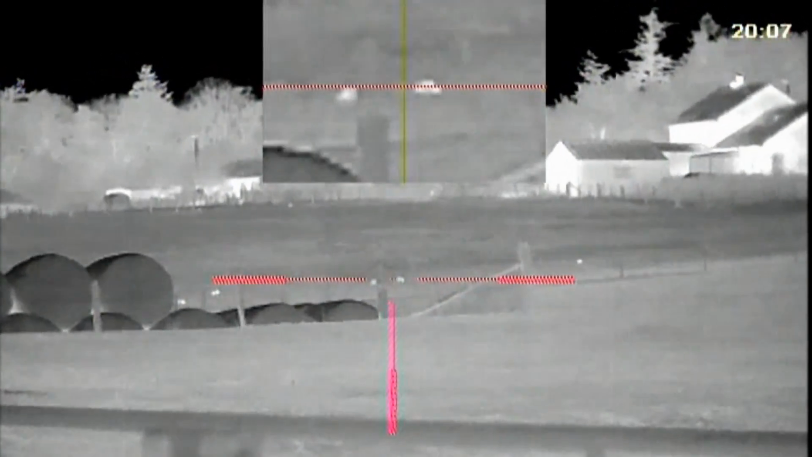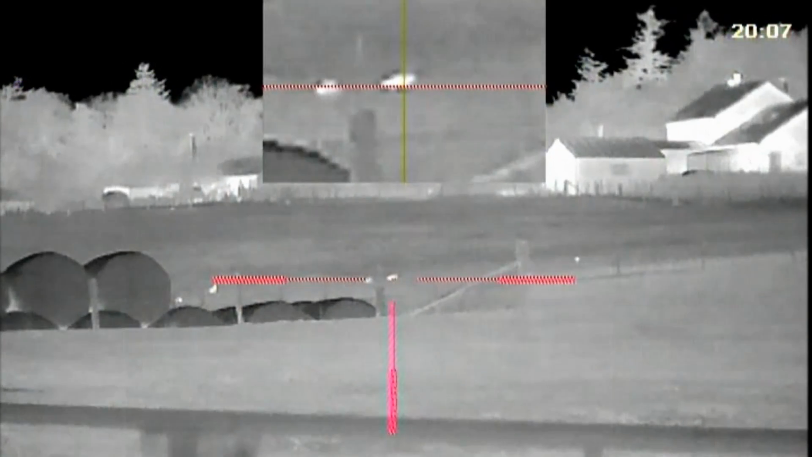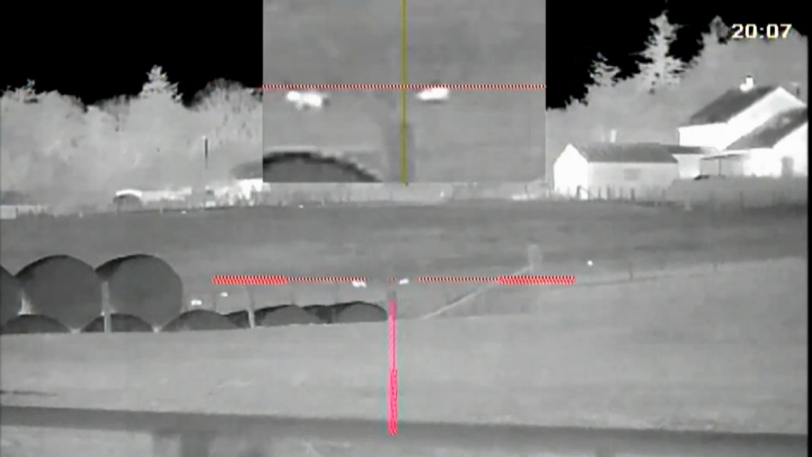Now you can see that those rabbits are pixely blobs. You can work out what direction they're moving in, which direction is the head and the tail, but that's about it. But this is only the 25mm version.